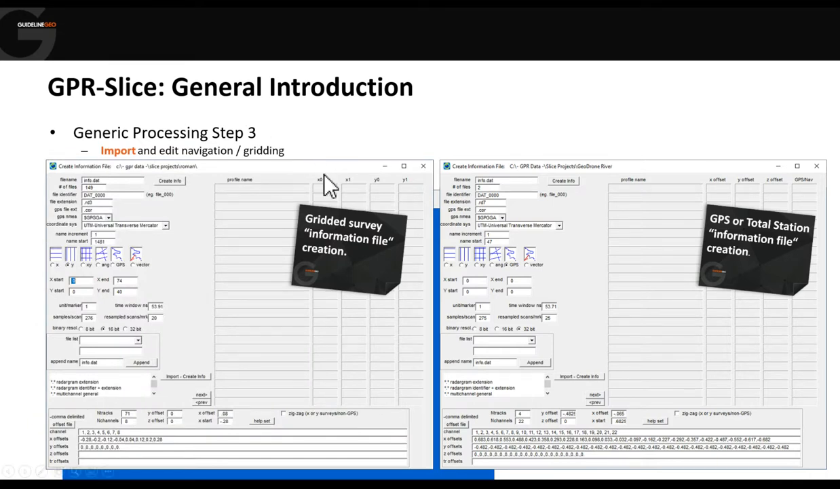The only real difference is that for gridded data, we have all of our profiles listed, and then we define the start of each line in X and Y and the end of each line in X and Y. Whereas with the GPS data, we just define the offset of the center of the GPR antenna with respect to the center of the GPS antenna, and that's done in X, Y, and Z. And then it'll also define how many GPS tags, how many positions there are per profile.